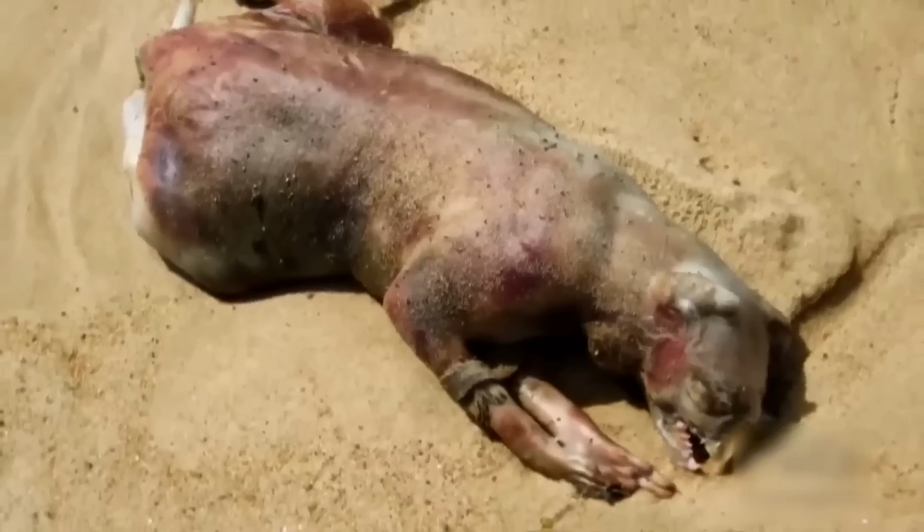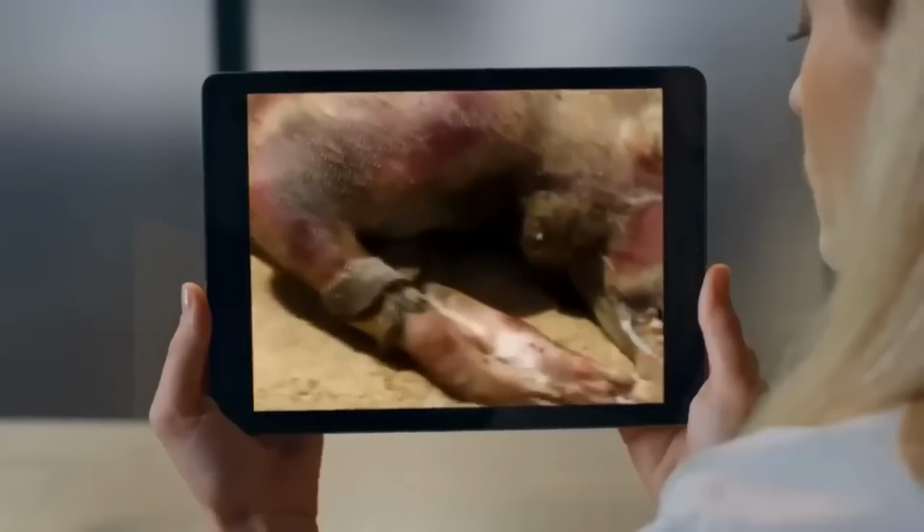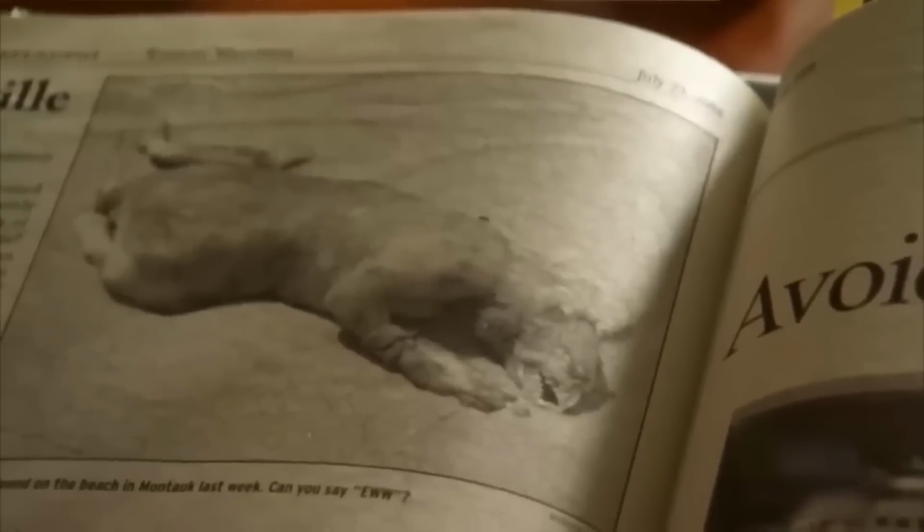It was the size of a small dog, with a beak like a chicken, and a tail again like a dog. It was hairless but had small patches of hair on it. They posted the picture they took later on the internet, and everyone was left shocked, with not even a single person giving a logical explanation.